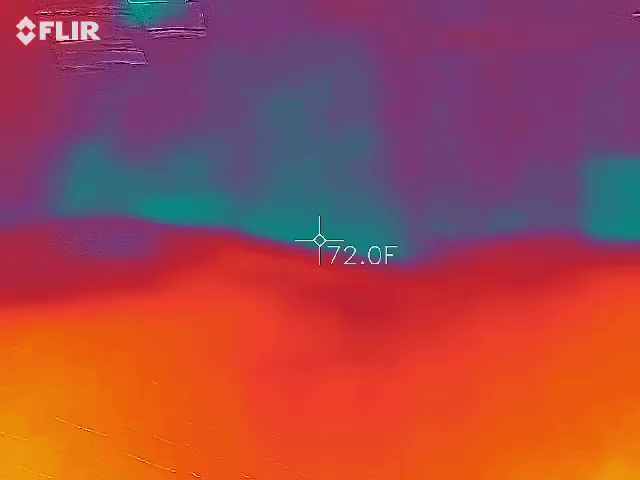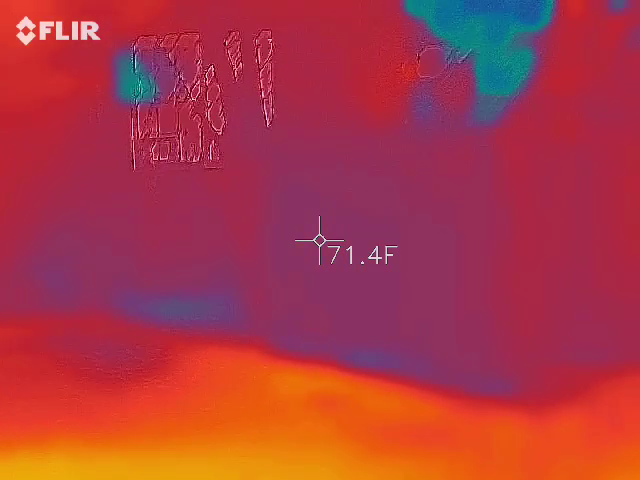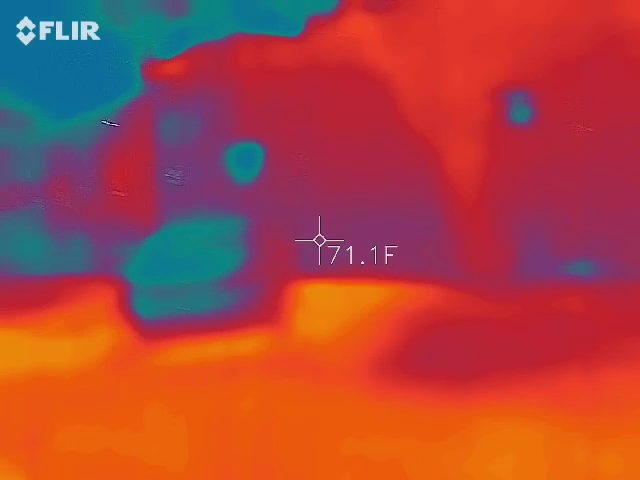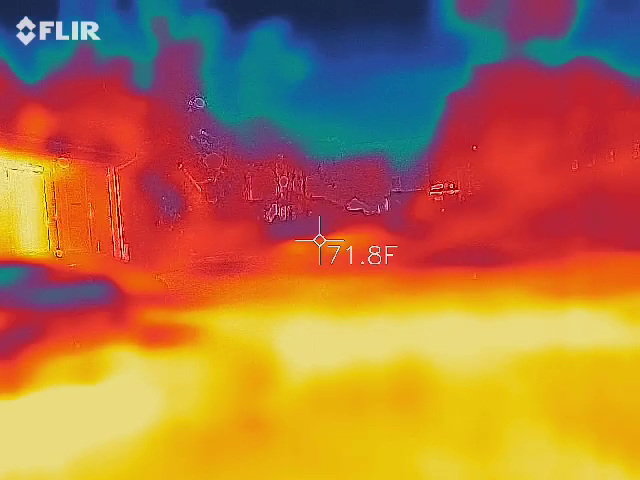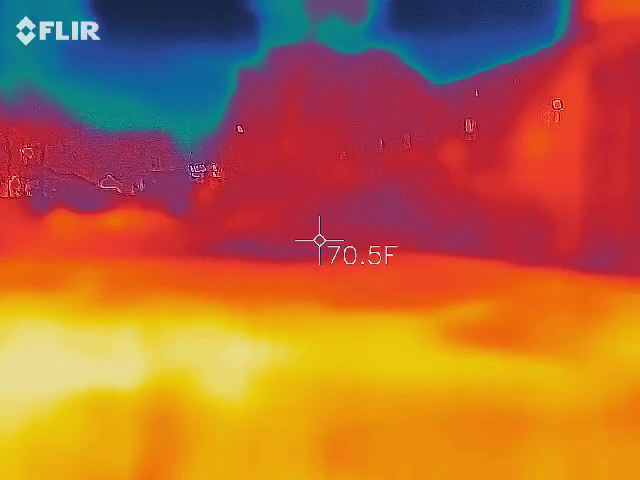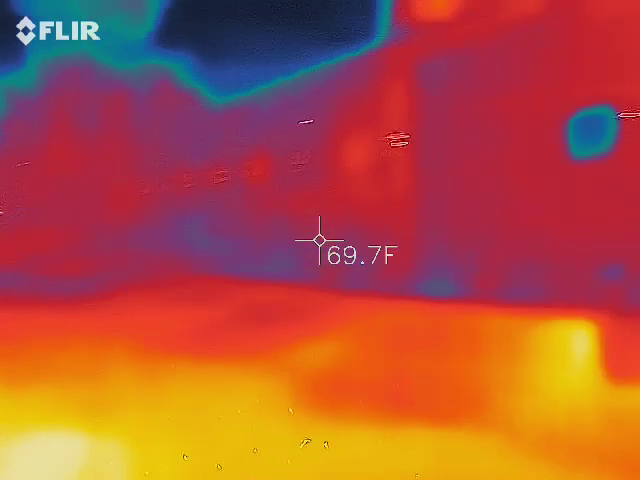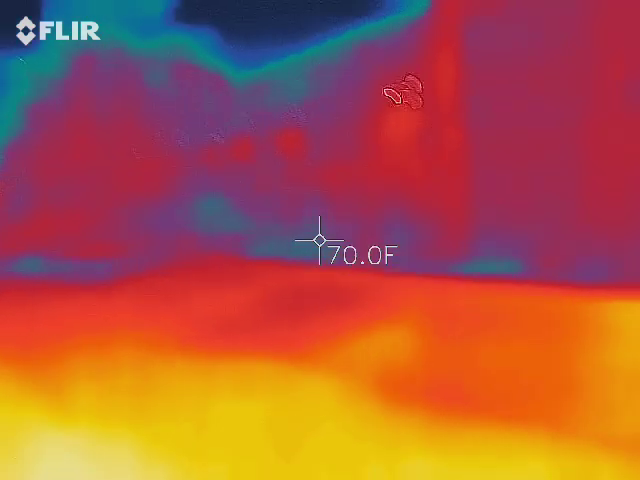Maybe we should scan. I see blue spots, but this is just the air conditioning in that building. I'm looking for cold spots on my thermal device, and you're looking for disturbances in your grid. Try to keep it five feet. We don't want it to go too far.